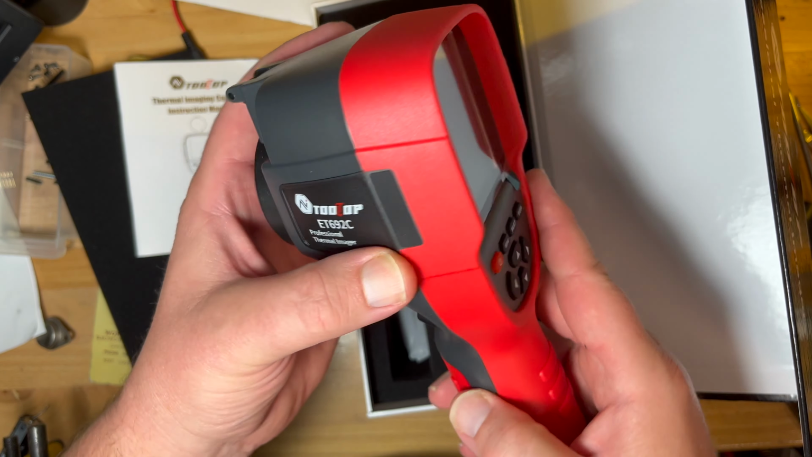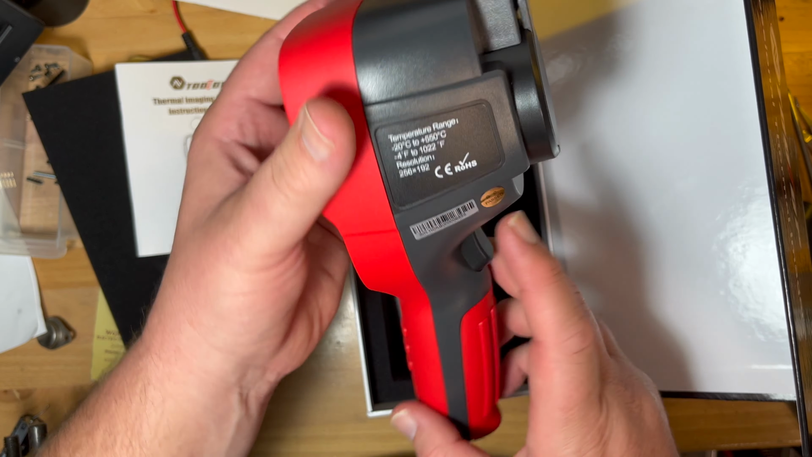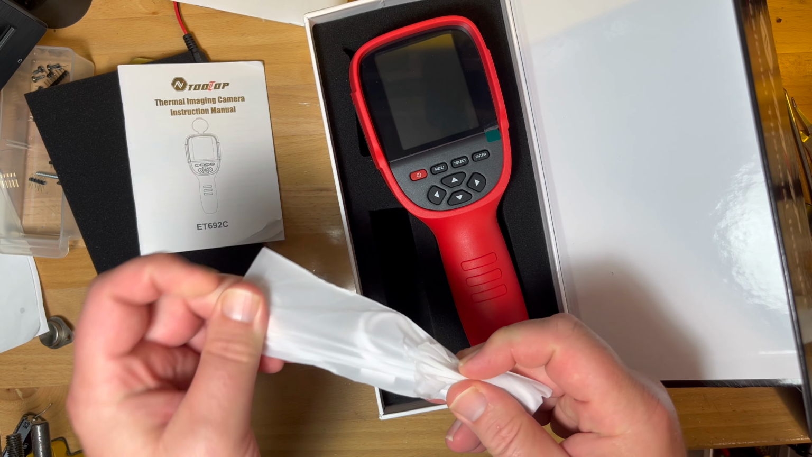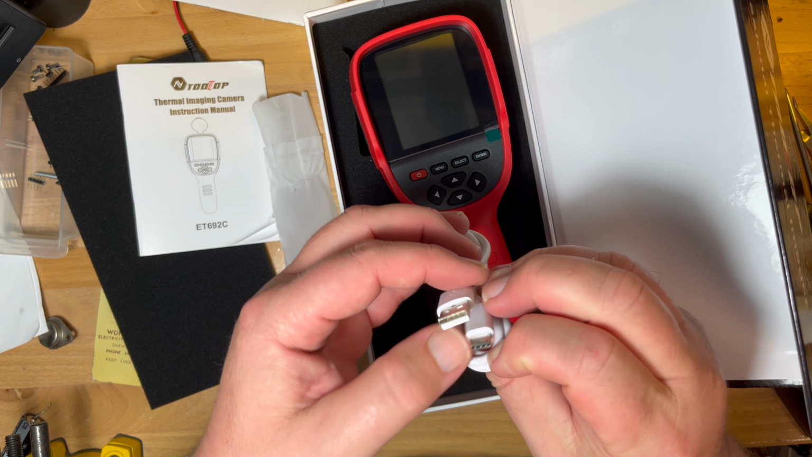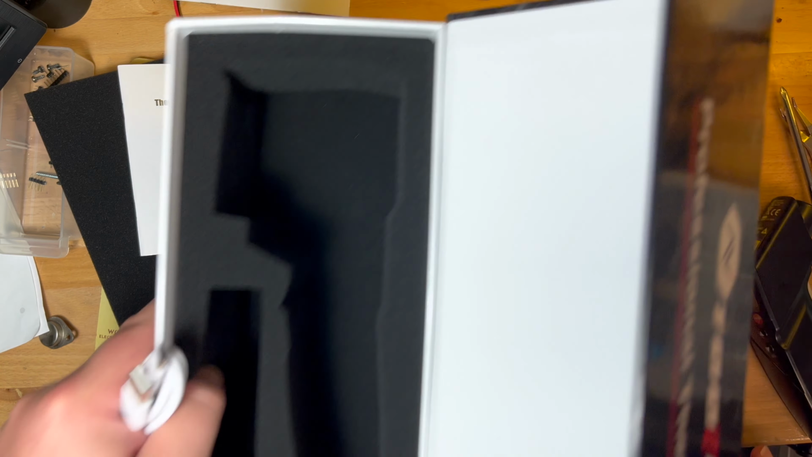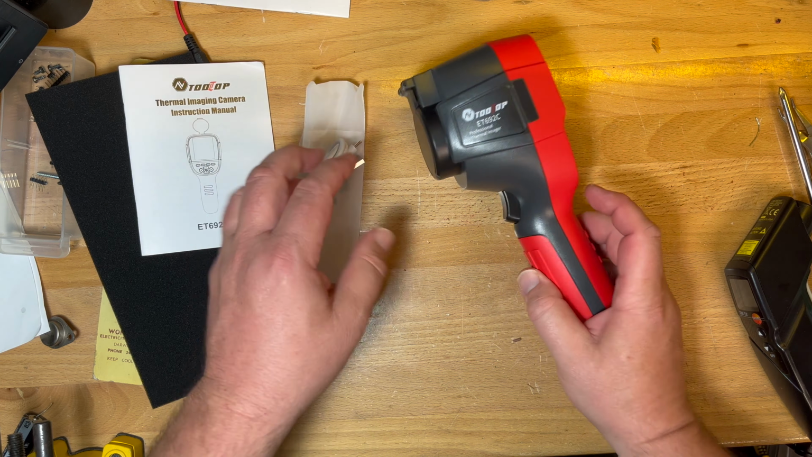It's got internal memory, I guess maybe Bluetooth or Wi-Fi, that's how you get the files off. What's this here? So this will be the charging cable, I guess. USB-C. Oh, very good. I think that must be about it. Put that to the side.